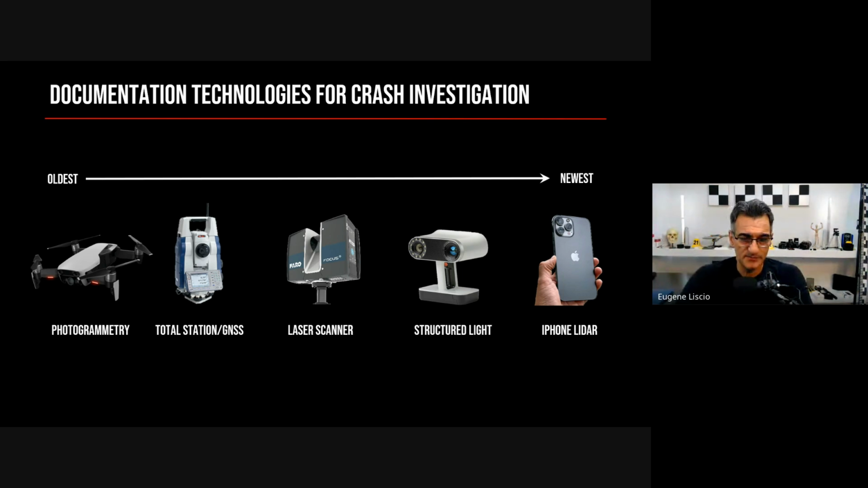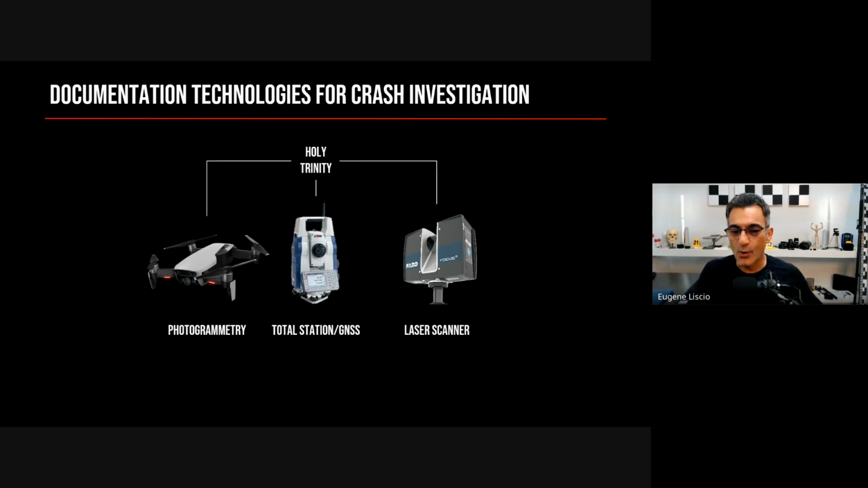Total station, a very important tool starting in the 90s. Laser scanner, we'll talk a little bit about that. Structured light scanners are another type of scanner which is being used, but probably not going to talk about that one too much. And then, of course, the iPhone LiDAR, which is going to be primarily what I'll be focusing on.